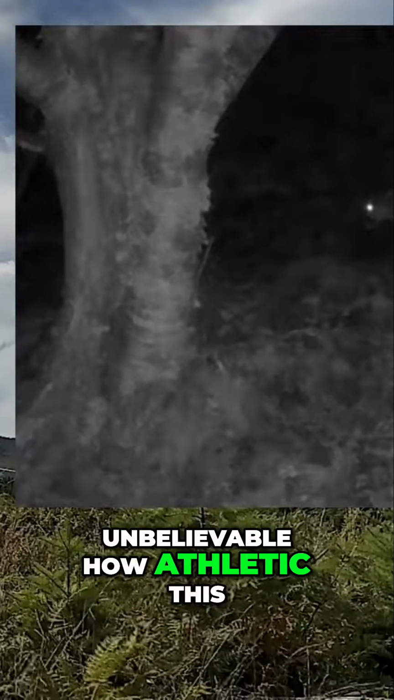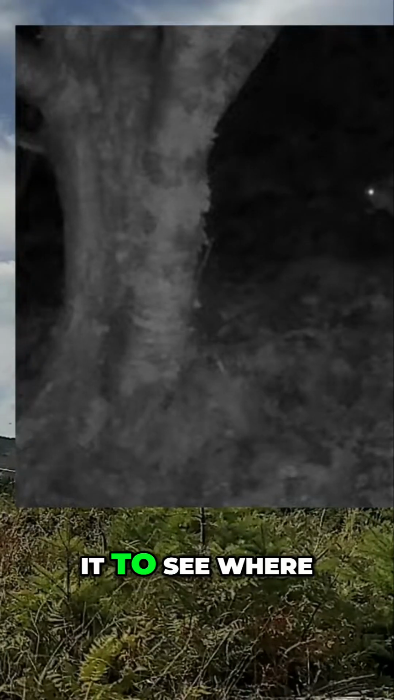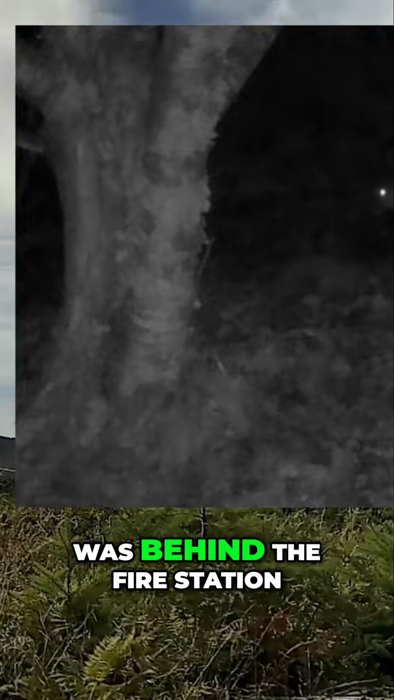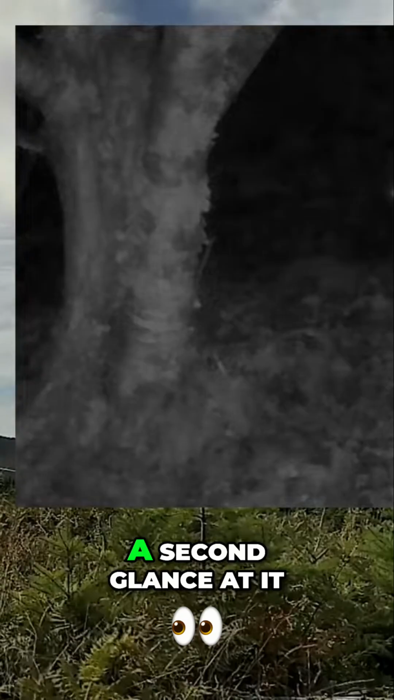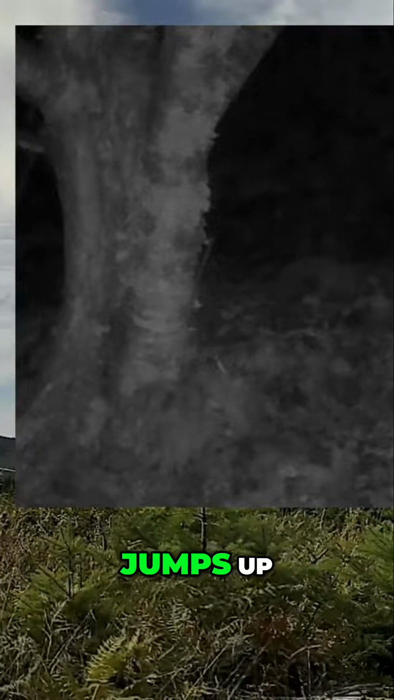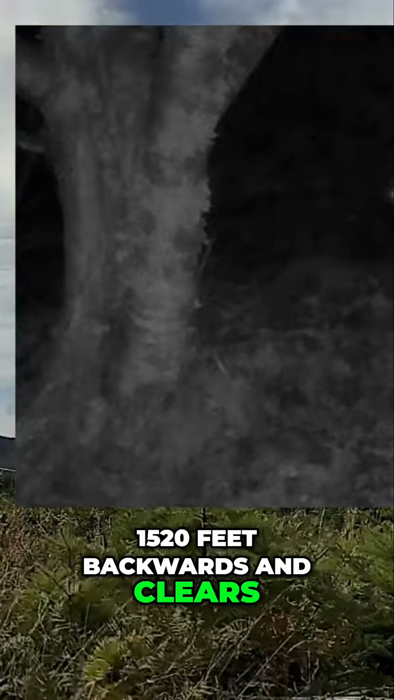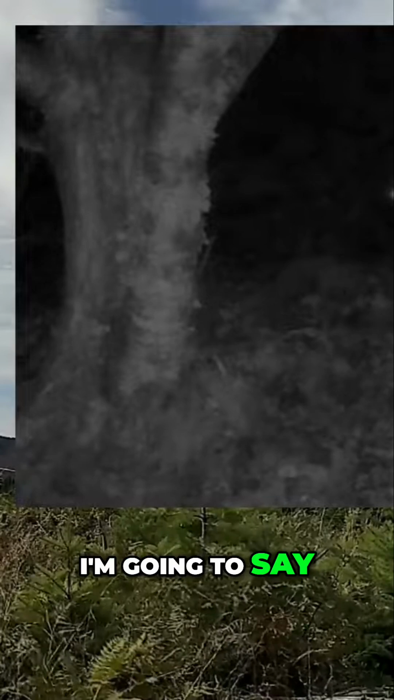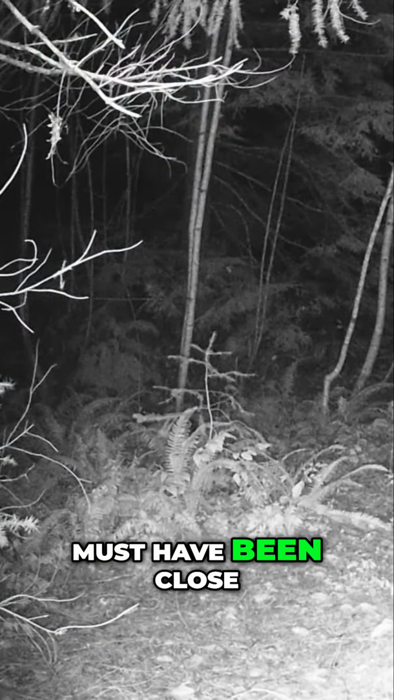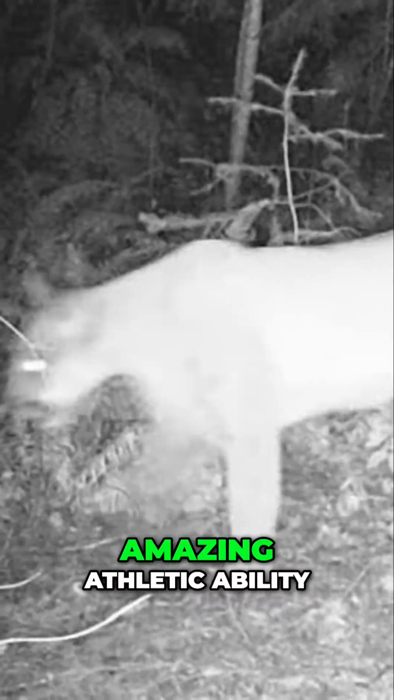Unbelievable how athletic this thing was. I pull in real quick to try to get my headlights on it to see where it was, and it had already gone up the cliff that was behind the fire station, so I didn't get a second glance at it. But facing one way, it jumps up 15-20 feet backwards and clears, I'm going to say, half of the road and the ditch. It must have been close to 15 yards. Amazing athletic ability.